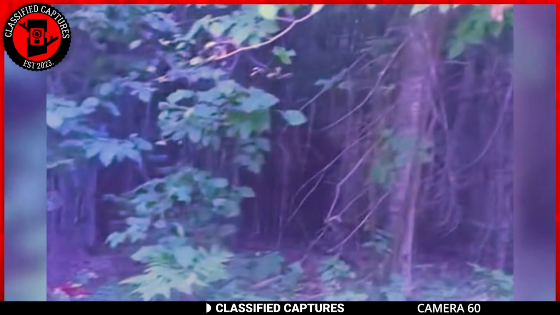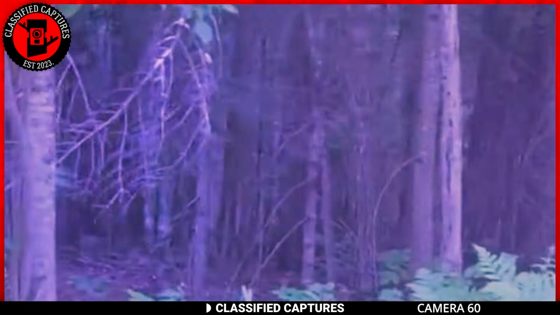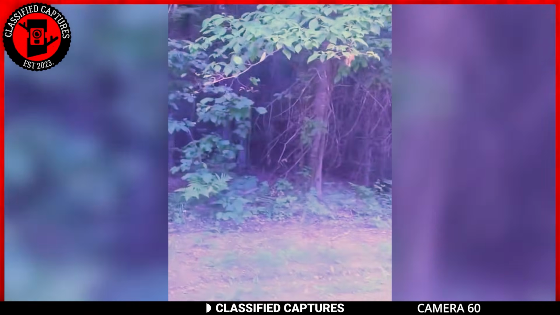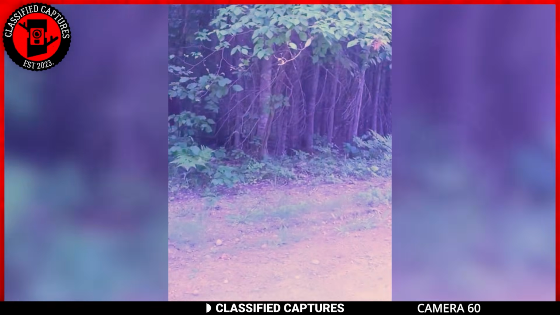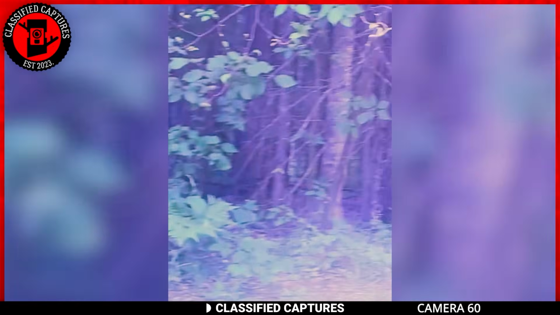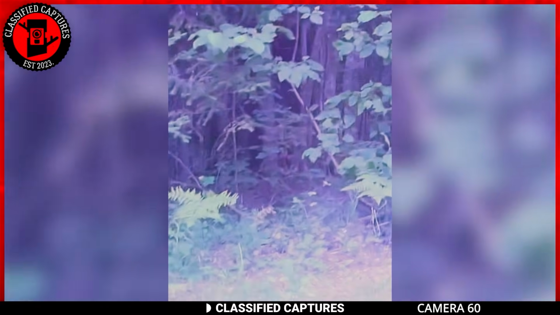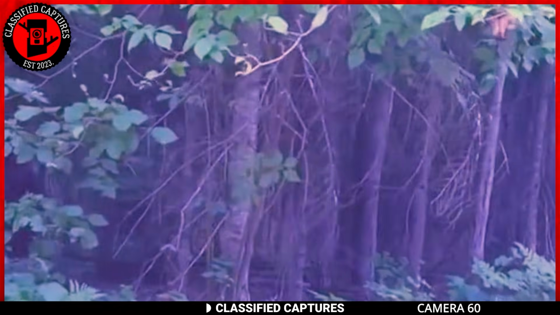Now the trees are doing a little dance, playing peekaboo with our creature friend, but there's no mistaking it. We might just be witnessing a real-life Bigfoot here, folks. I mean, unless someone's decided to throw on a furry costume and take a leisurely stroll in the woods for reasons that escape us. But come on, with all these howls and growls in the background, we're leaning toward the Bigfoot theory. What do you think?